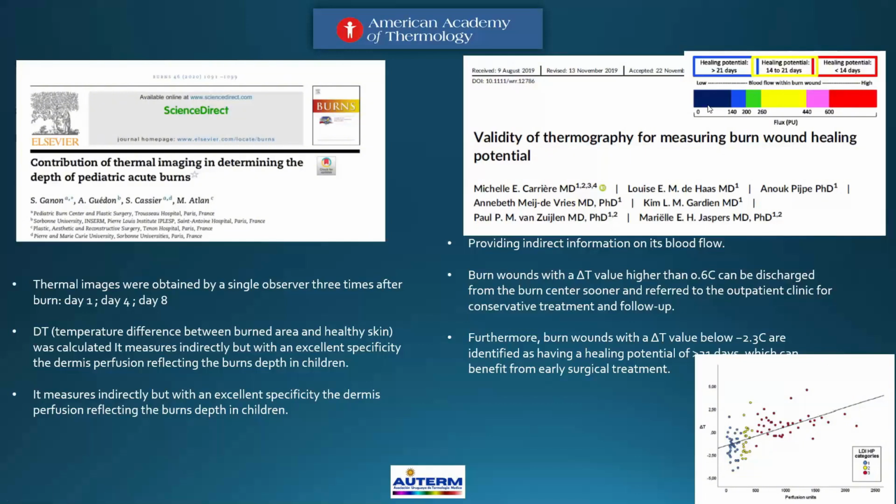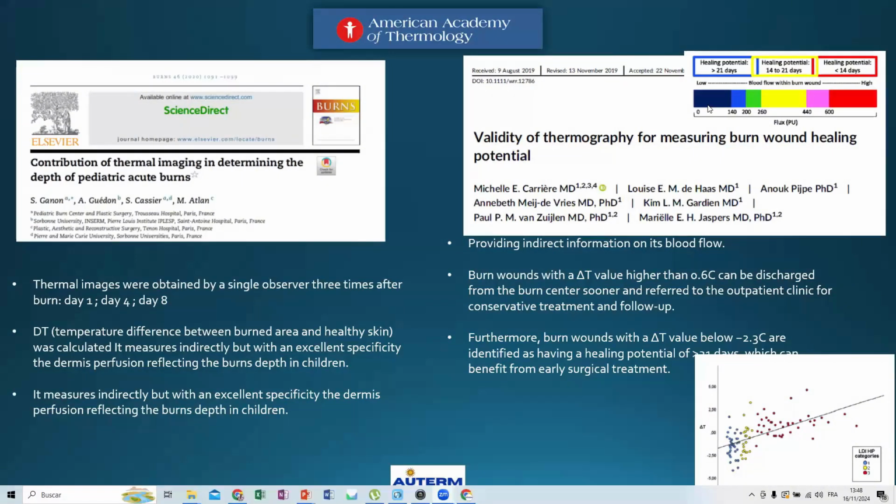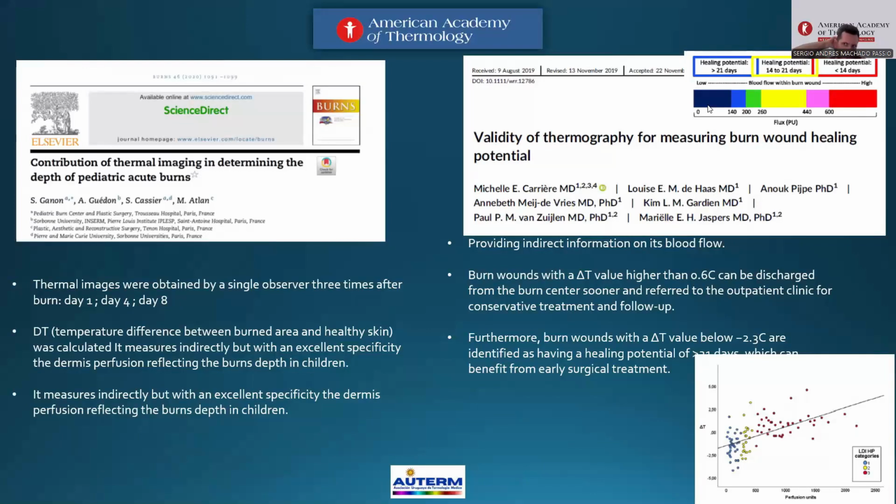It's low flow in the ROI area after the 2 weeks, the area for follow-up because it's difficult, and healing recuperation from the first 2 weeks.